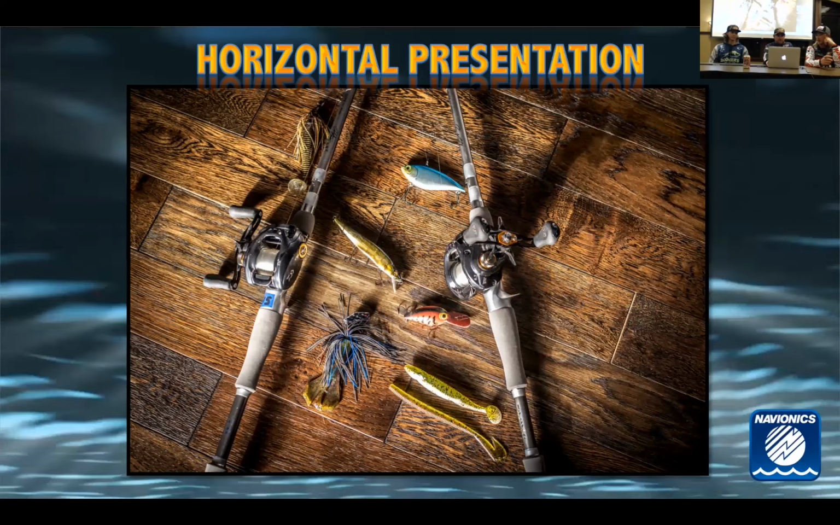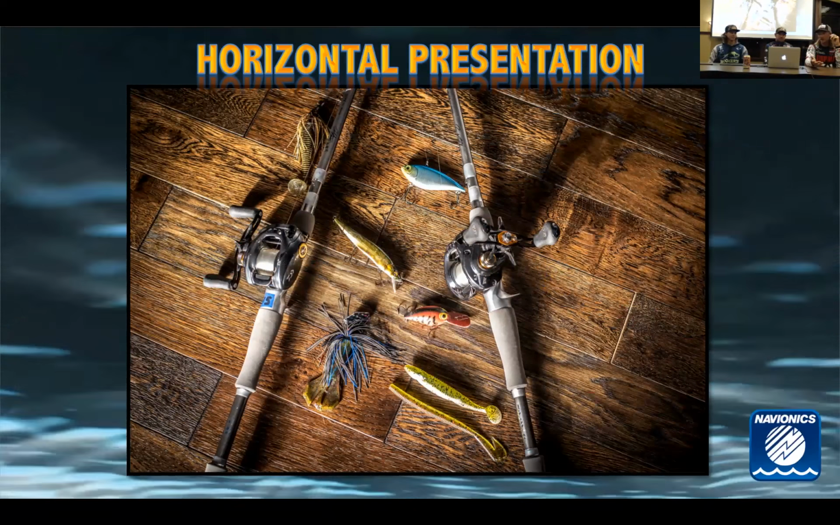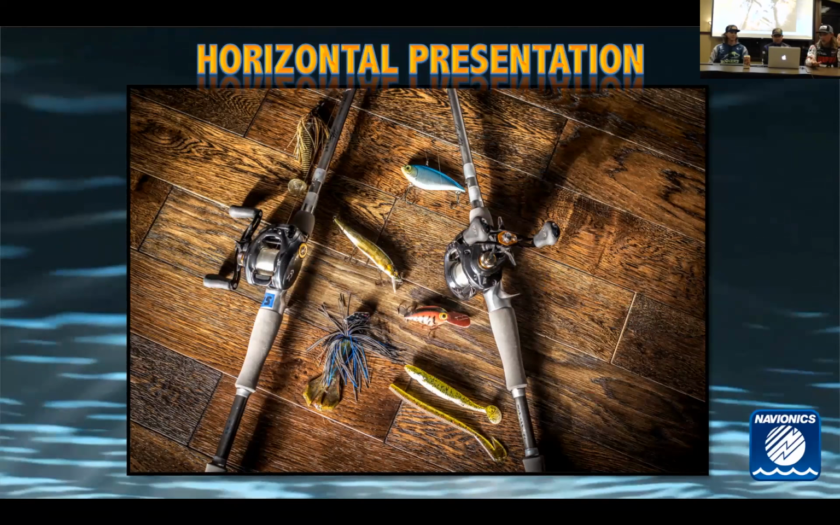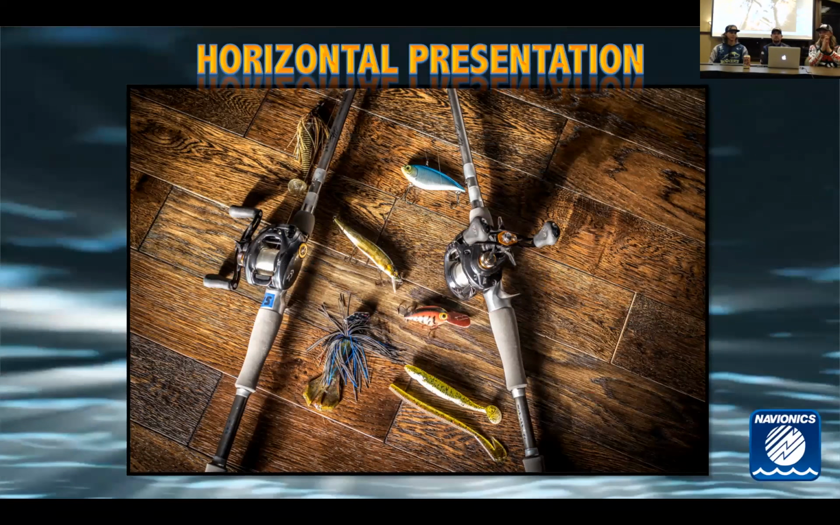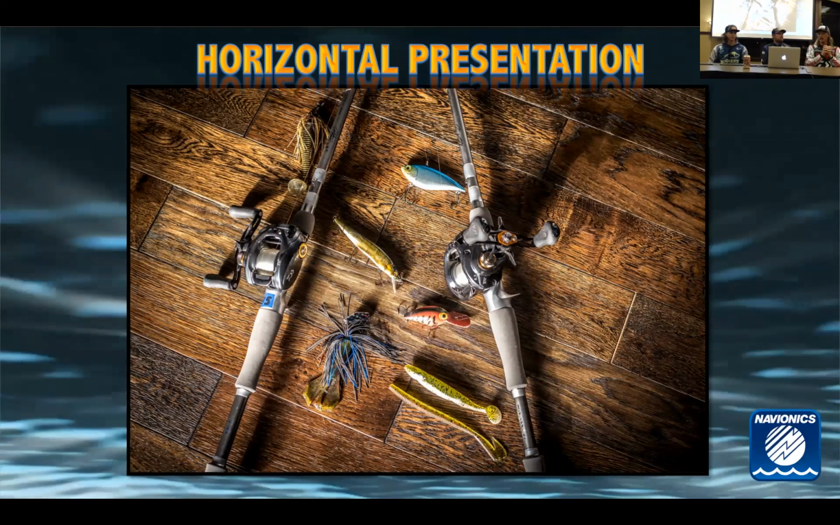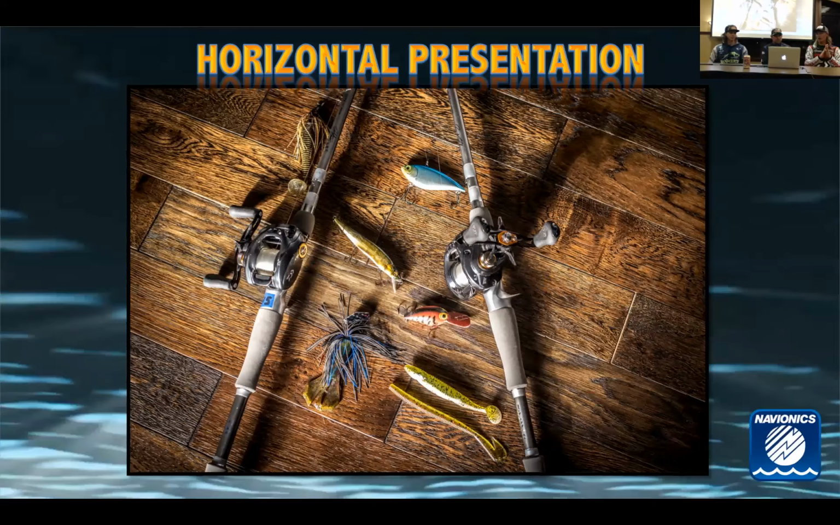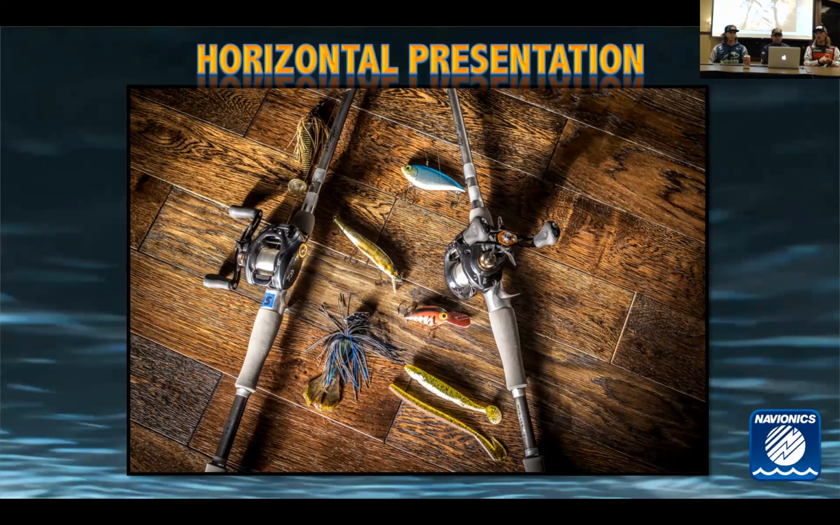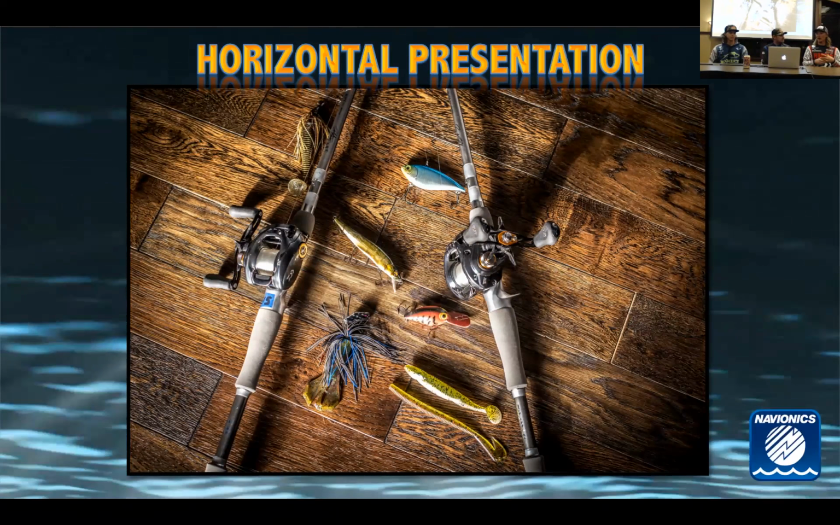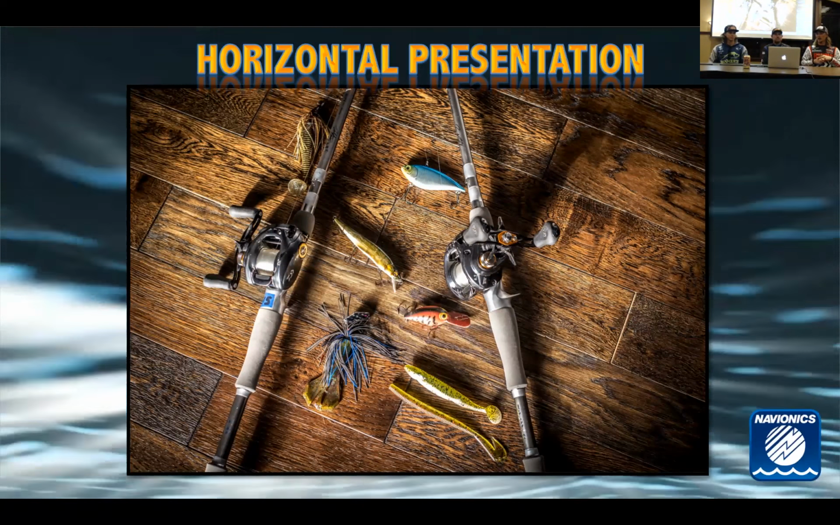There you go. Okay. We broke everything down basically to horizontal presentations and vertical presentations. This is a horizontal one. Typically, I like fishing this way over shallower submerged grass. It's going to be a lot of your hydrilla. A lot of places we go, it doesn't grow real deep. Early milfoil in the spring when it's coming up, cabbage, and a little bit around coontail.